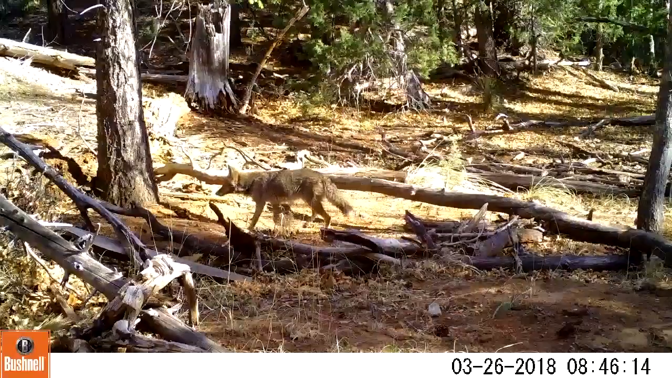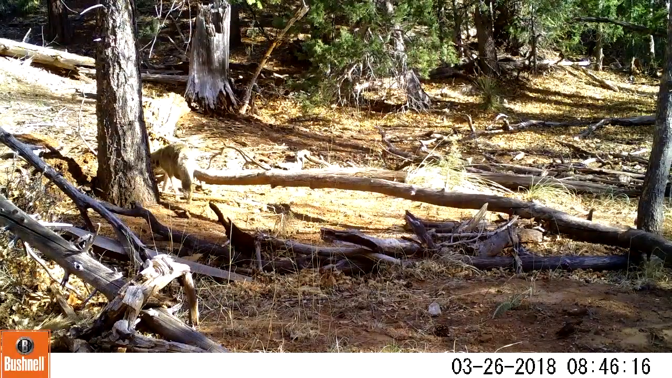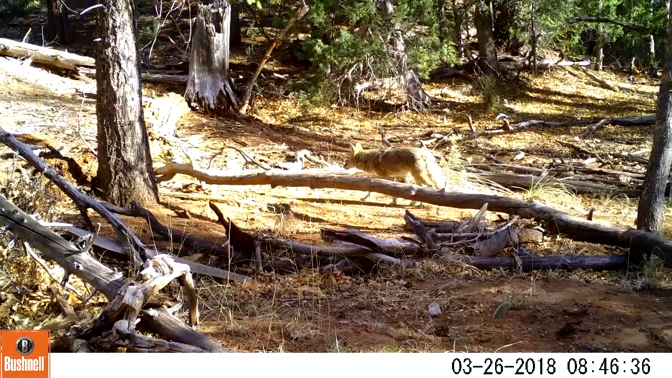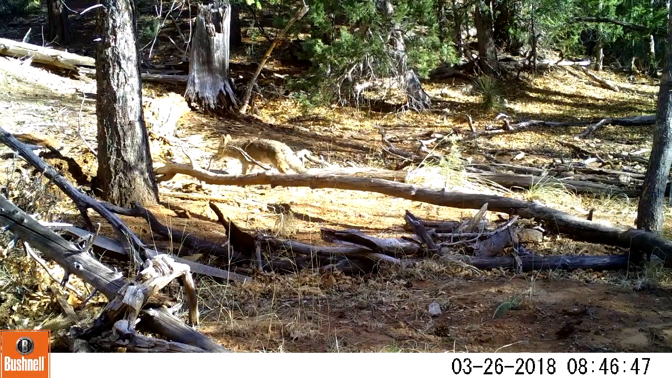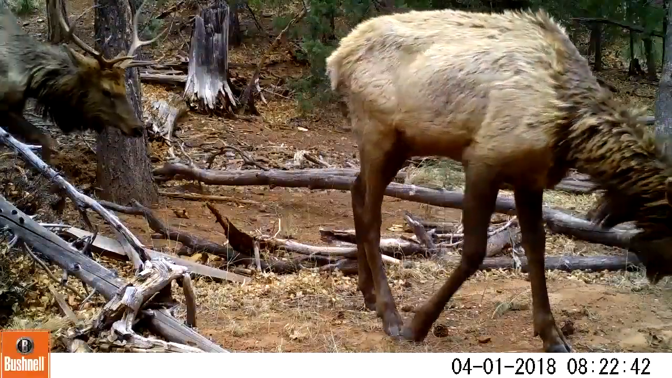Shortly here we're going to see some elk coming through. And I think this group of elk, I have probably seen them on at least 3 of my cameras, 3 or 4 of my cameras. They should be coming here shortly. Here they come.